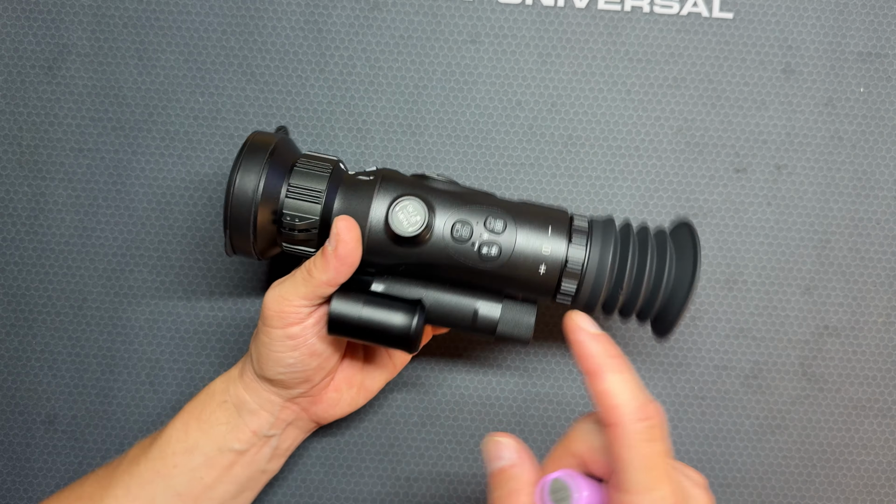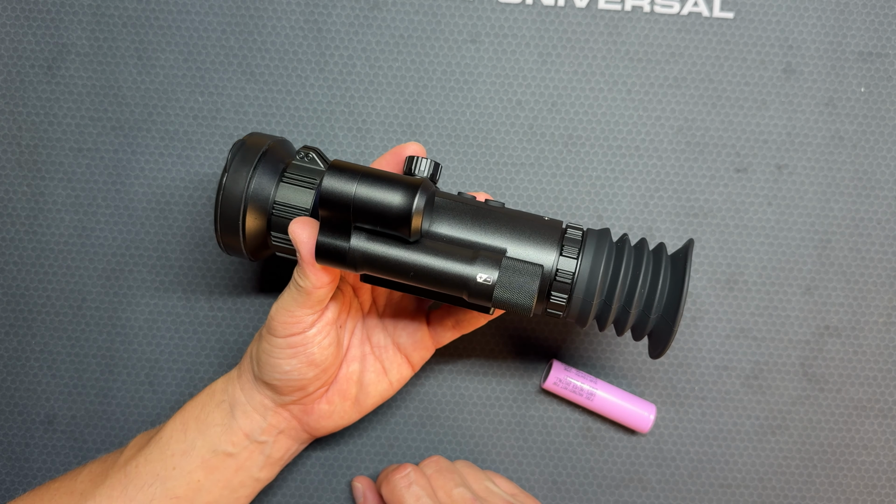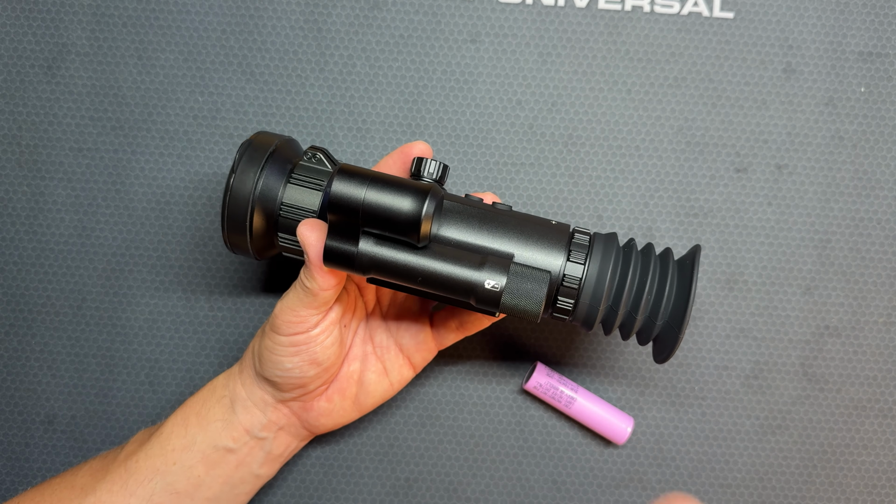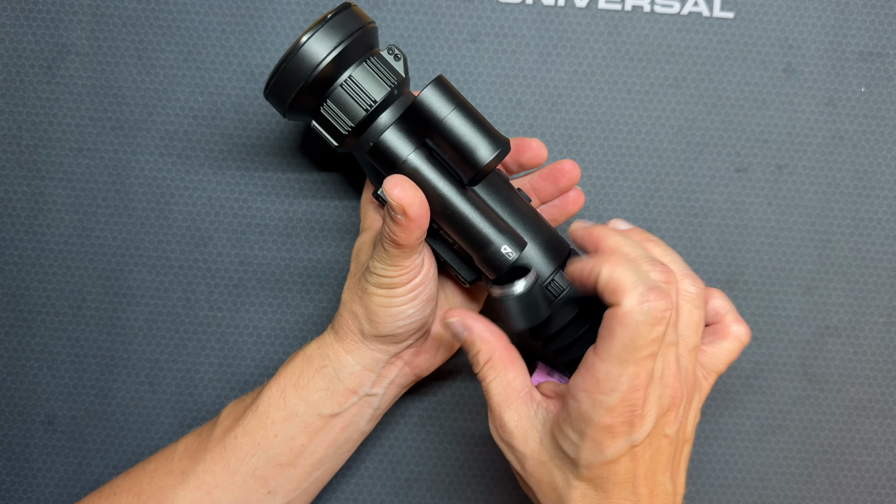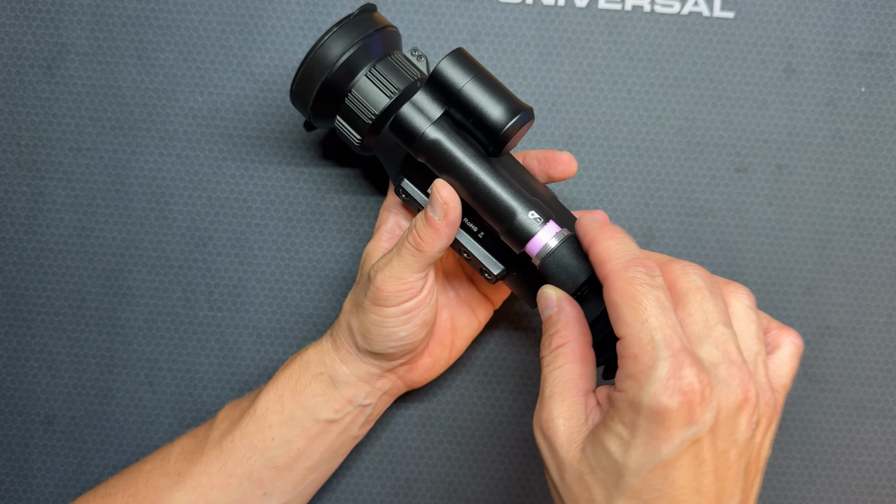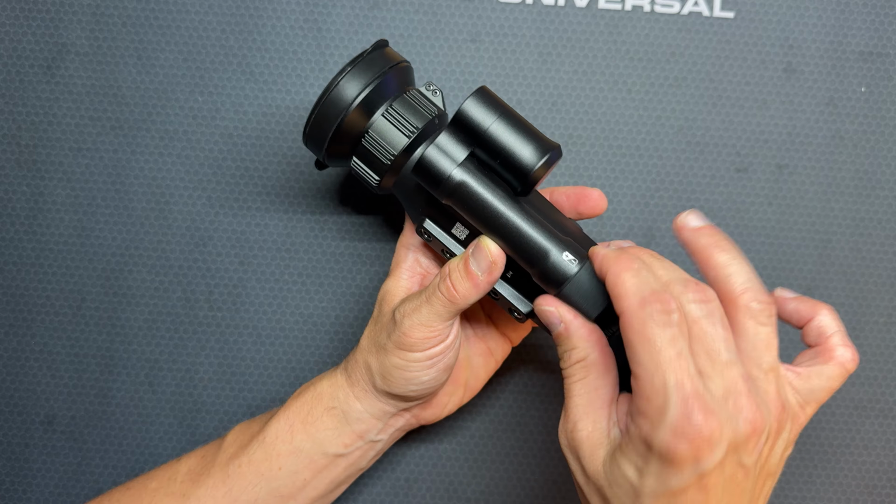All right, without further ado, I know I've done a lot of talking here, so what we're going to do is throw a battery in it, and then we're just going to walk outside my garage and take a look around. It is about 11 o'clock at night. We do have a pretty big heat index currently at 110 degrees, so hopefully it has cooled down a little bit so we can actually give this guy justice and see some good thermal contours out there.